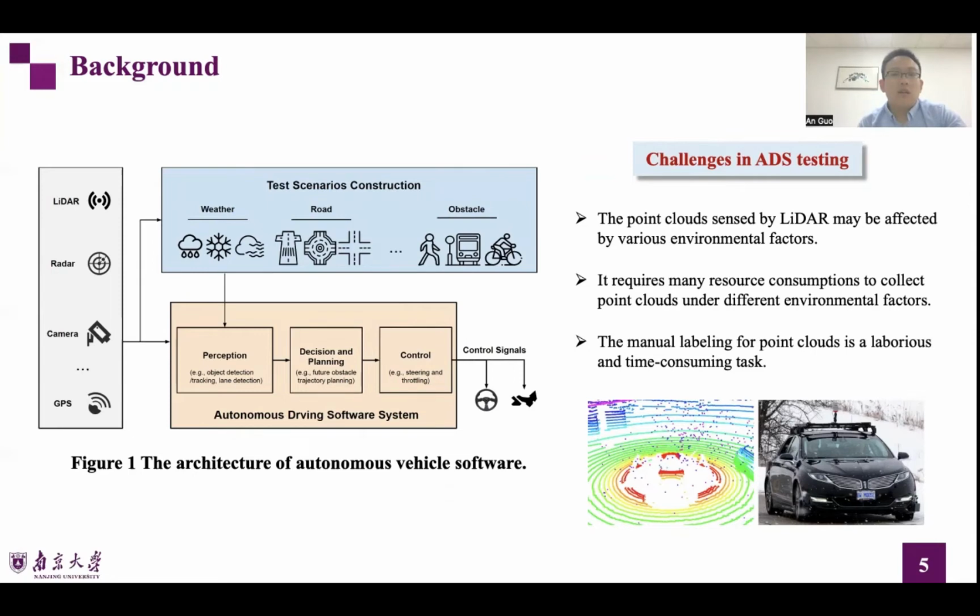However, there are various challenges in testing LiDAR-based self-driving software. First, in the operating environment of autonomous driving systems, the point clouds sensed by LiDAR may be affected by various environmental factors.